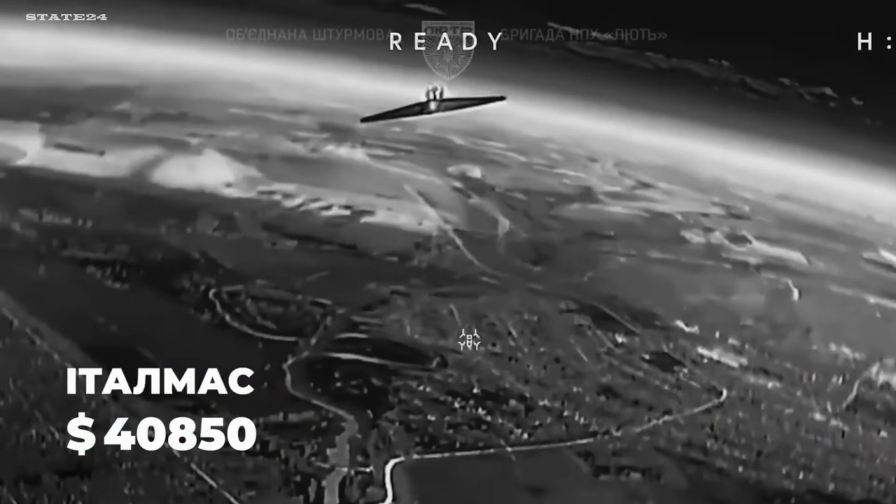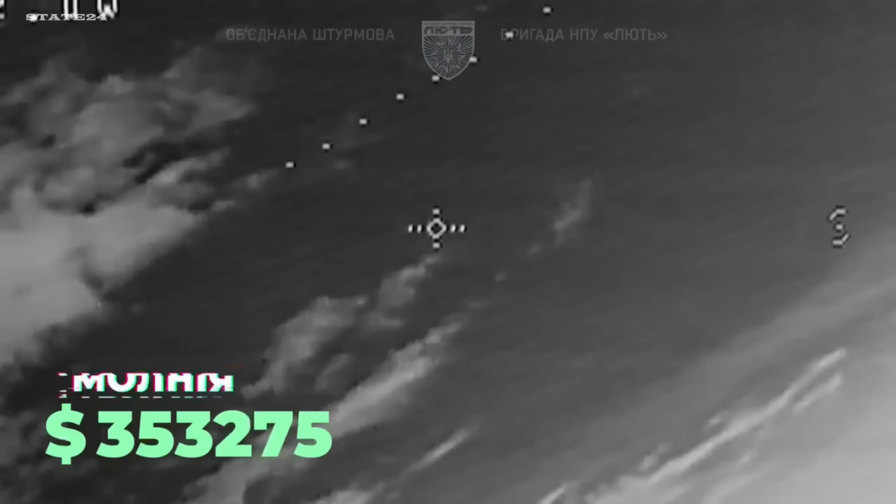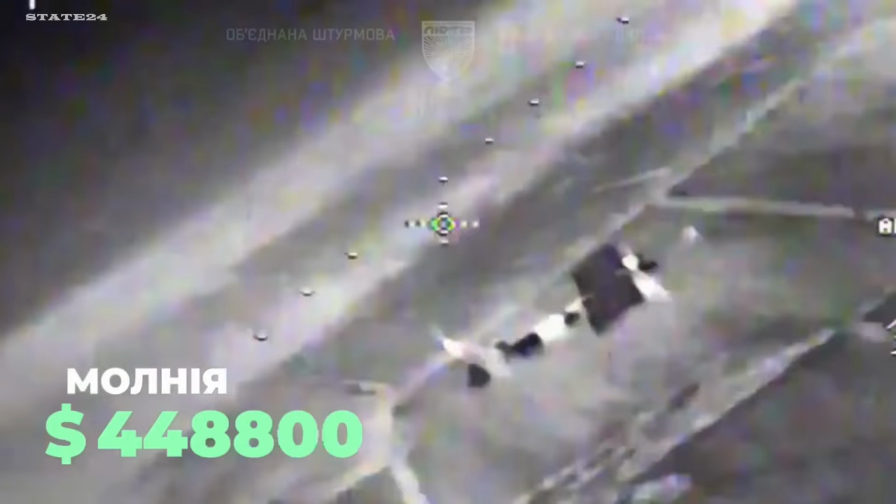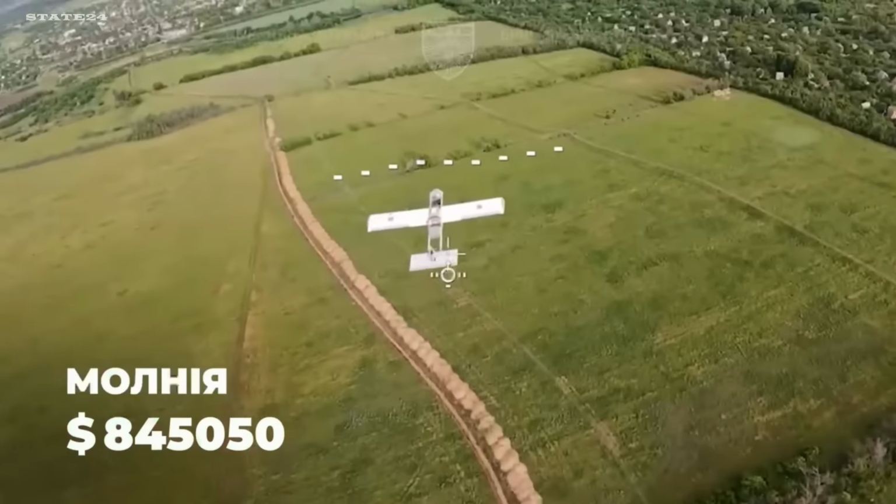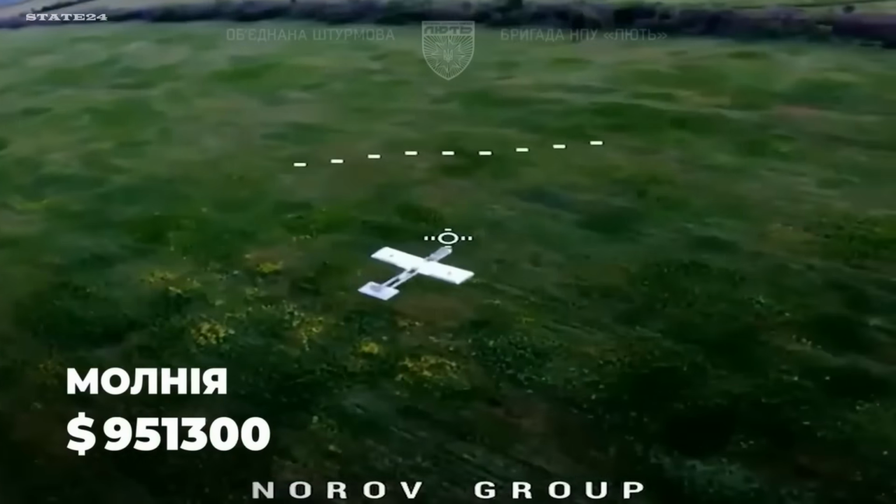Russian drones operate over Donetsk every day. Reconnaissance, artillery correction, strikes on positions and civilian infrastructure. Safari and Dnipro 1 regiments of Brigade Lyut have a plan for them. 59 Russian drones destroyed in a single week. Molnia, Gerbera, Lancet, Scat, Supercam, Zala, Italmas, all brought down. Total estimated value, over $1.27 million.